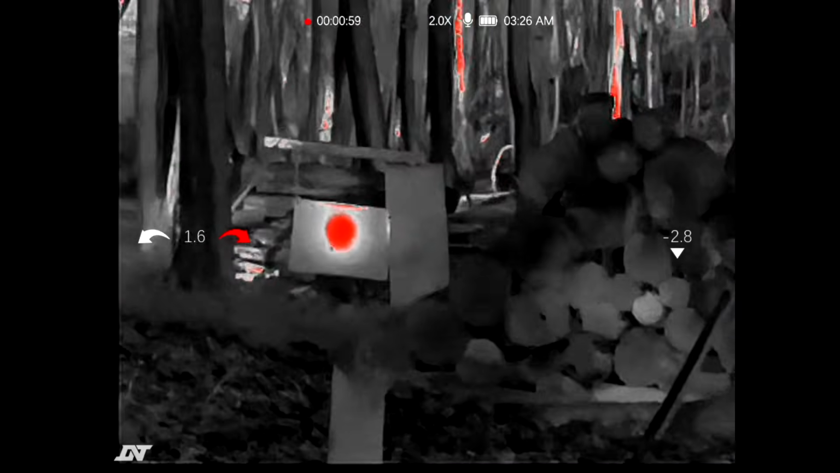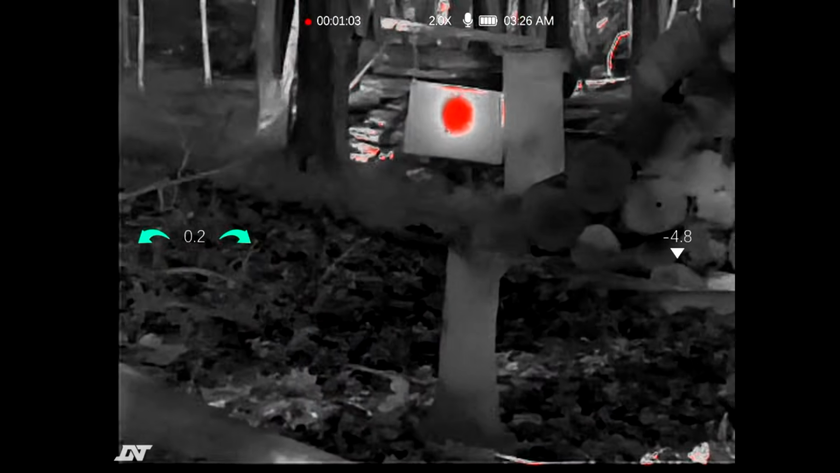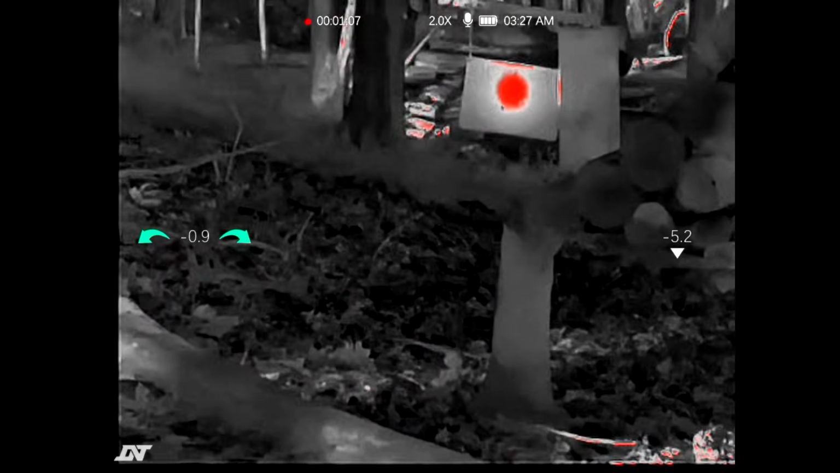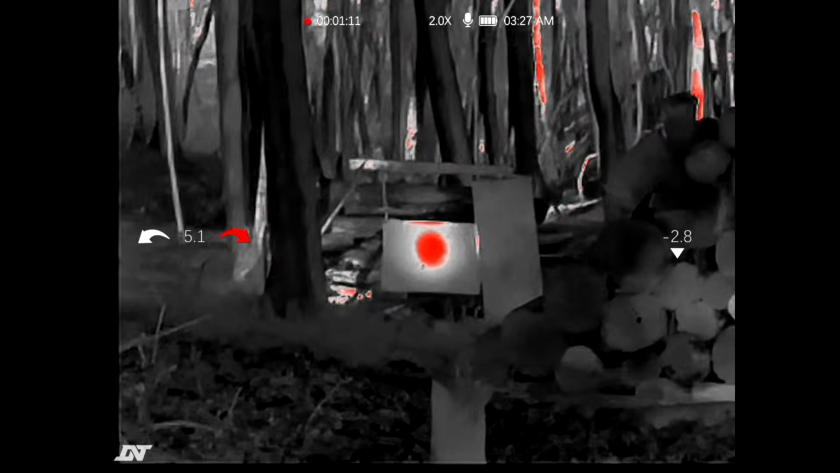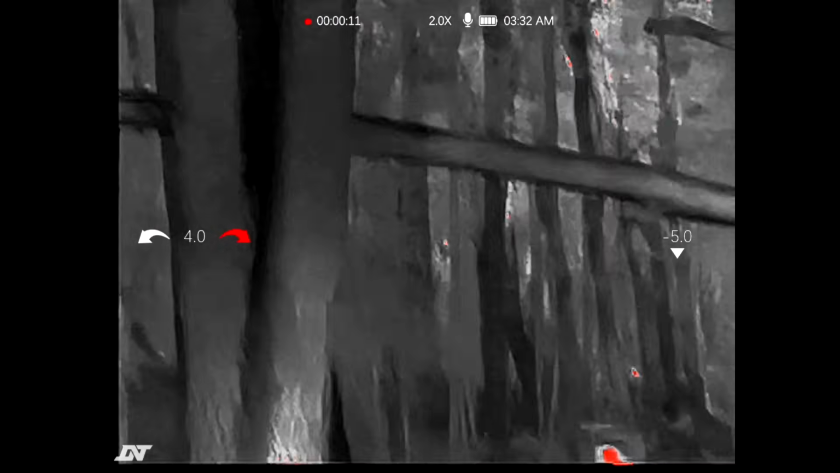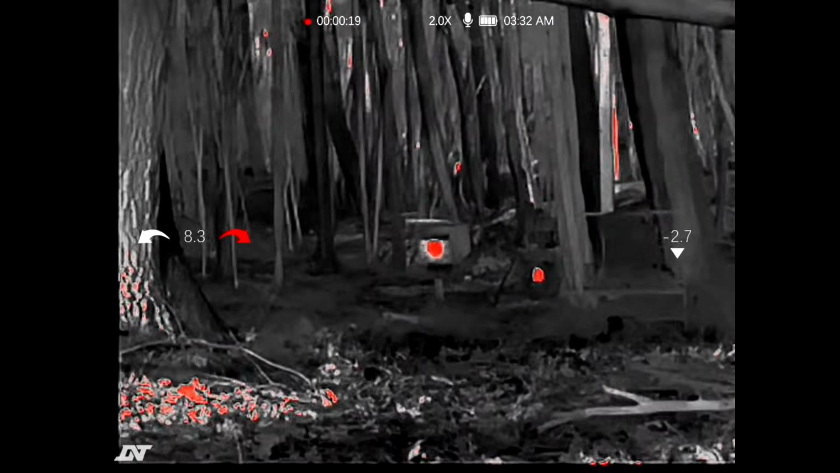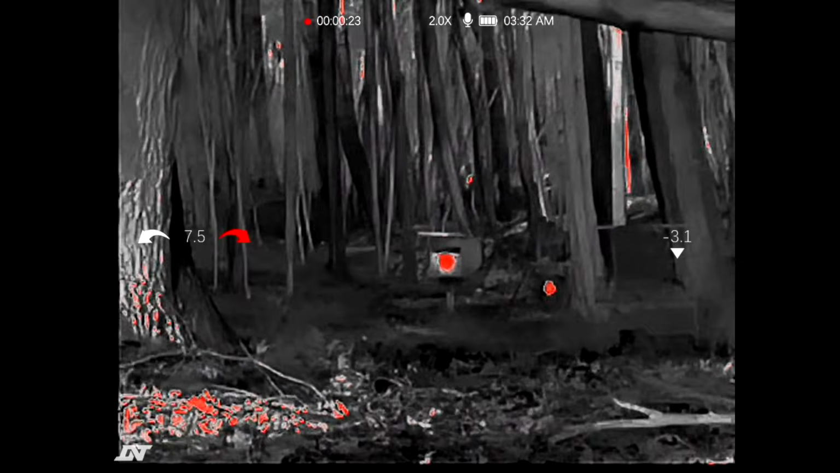Good. I had to adjust the screen. There's a clip-on sighting mode. You kind of have to move the screen into place of the red dot, and at first I didn't have that, but now I am good. Do that little one. See if we can make a further shot. Nice. That's 100 yards. We're popping that target.